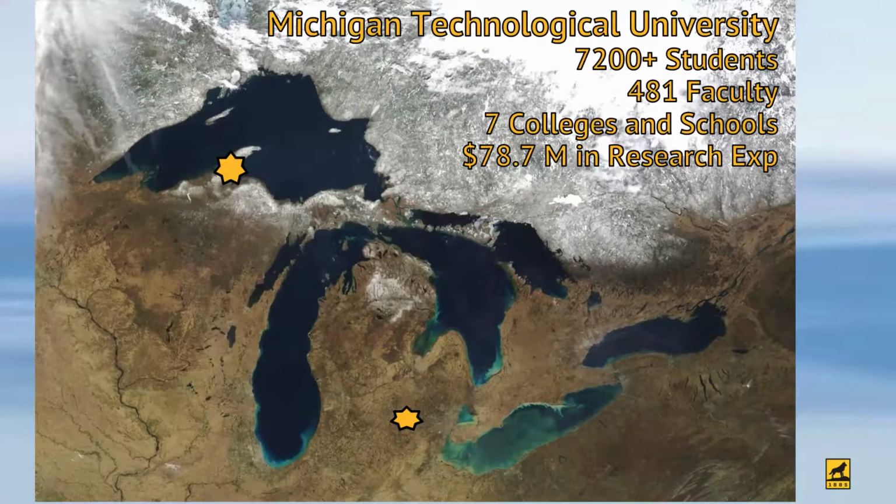First of all, Michigan Tech has two locations in Michigan. The main campus is on the Keweenaw Peninsula in central Lake Superior, and as you can see from this satellite image, far above the snow line. We're about 7,200 students, 481 faculty, divided over 7 colleges and schools within the main university. We have a satellite office in Ann Arbor, Michigan Tech Research Institute, which does primarily very high-level advanced remote sensing, and that's about a 60 to 70 person operation in Ann Arbor.